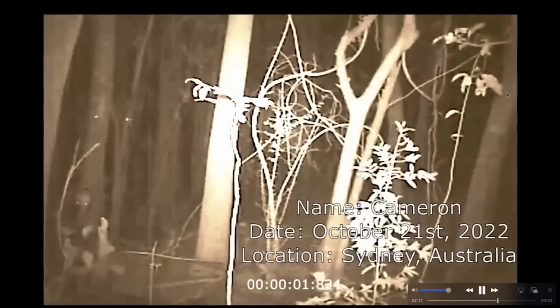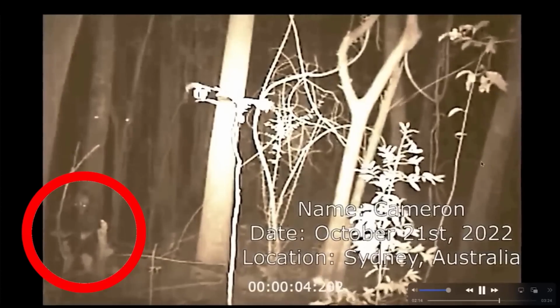So what are we looking at? What did trigger the motion detector? Is it a ghost, an alien, or just some kind of animal that was hiding from the camera?